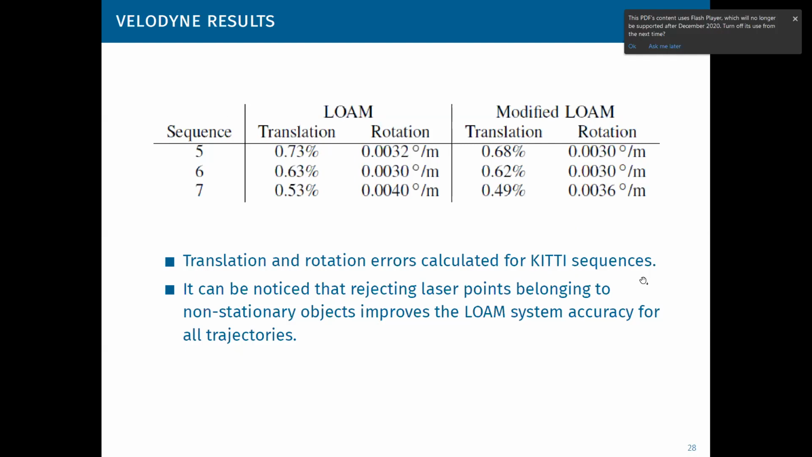We have used 3 trajectories, those that were not used previously for learning. Of course, the amount of improvement depends on the number of detected non-stationary objects in a given sequence and on an environment type in which the scans were recorded.